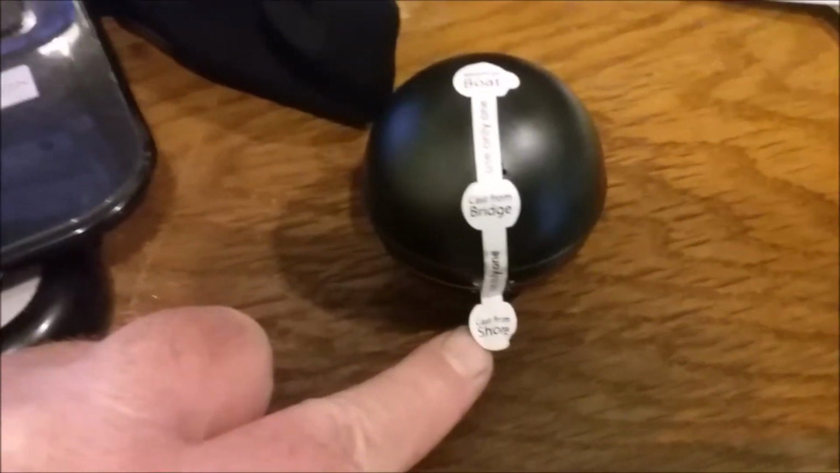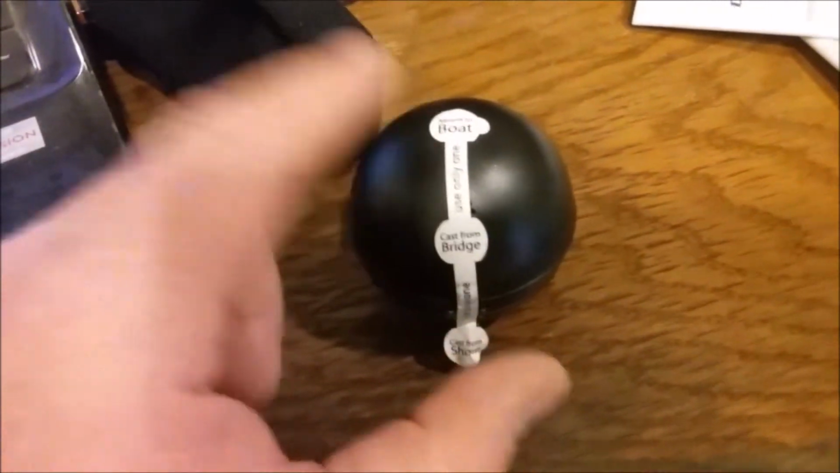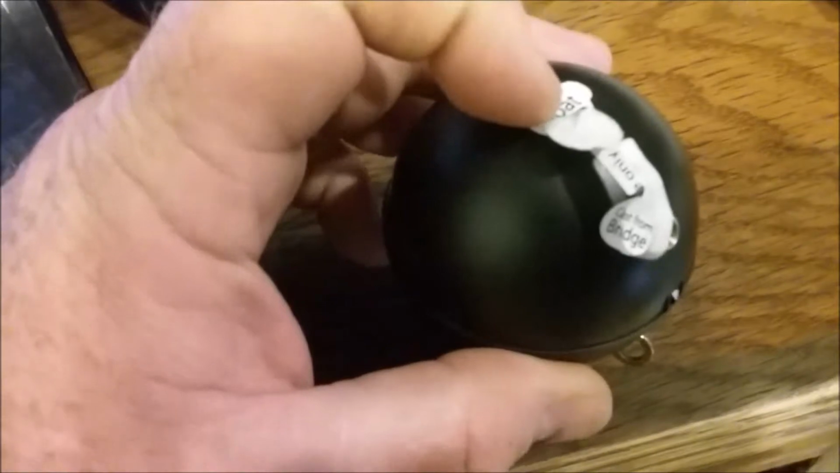One says cast from shore, cast from boat, mount to boat. And basically what these are, little areas with a threaded hole where you can put either an eye bolt to cast with, or if it's on a stick for a boat.